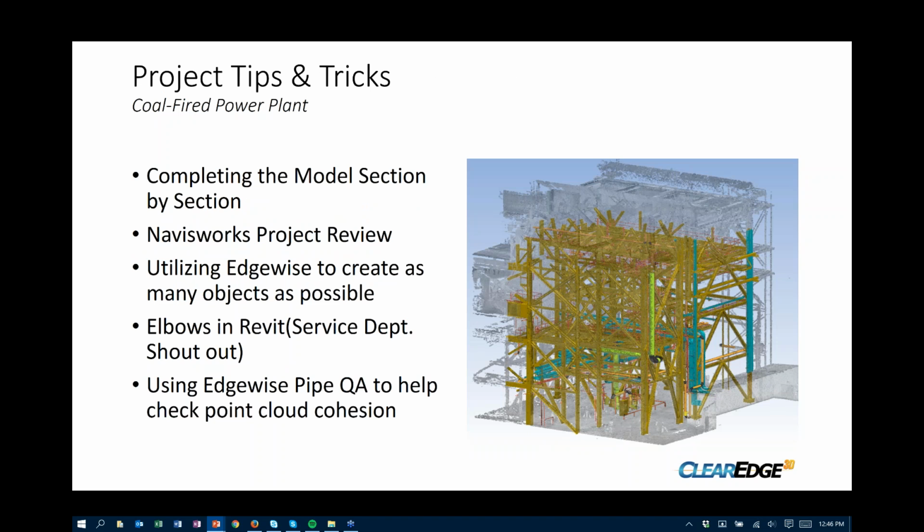All right, next slide. So just a few tips. As a modeler, it's important to complete each section of the model, section by section. You don't want to leave things undone. You really want to get everything that you can done as you go through. Otherwise, you'll forget something, and it can cause a lot of backtracking. A lot of work goes that way.